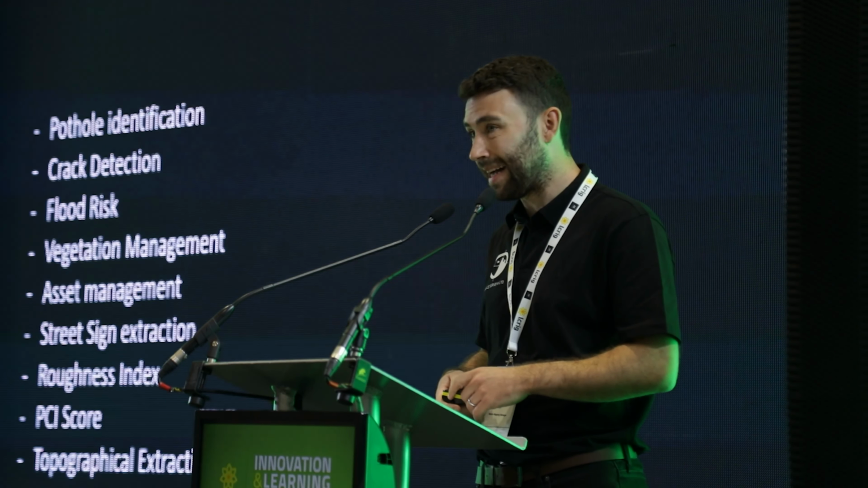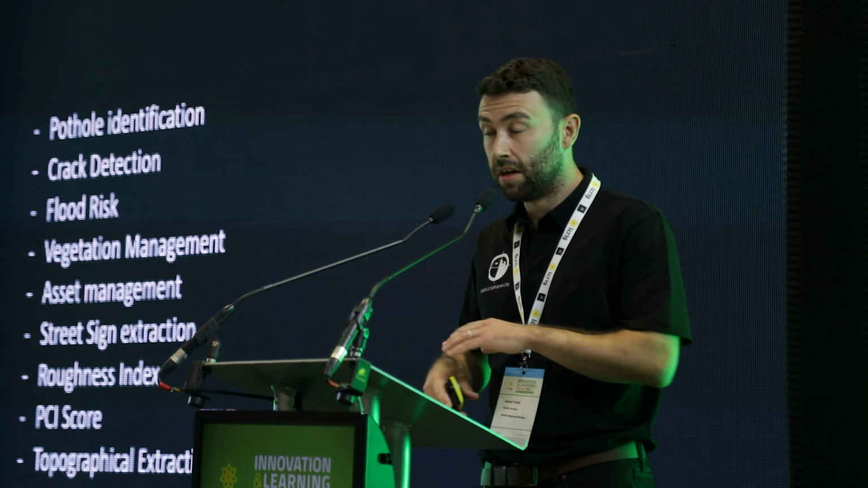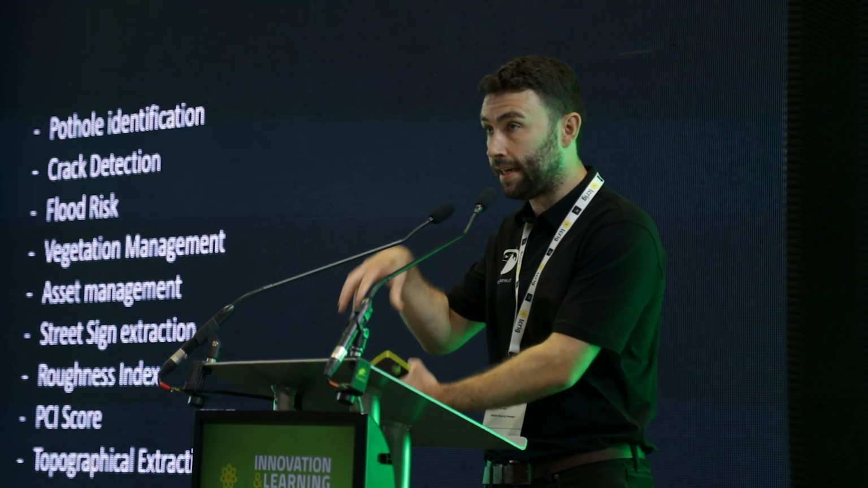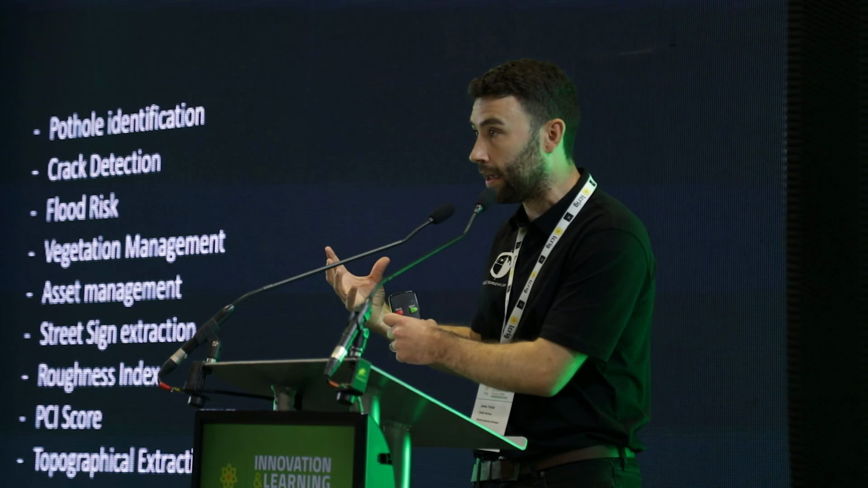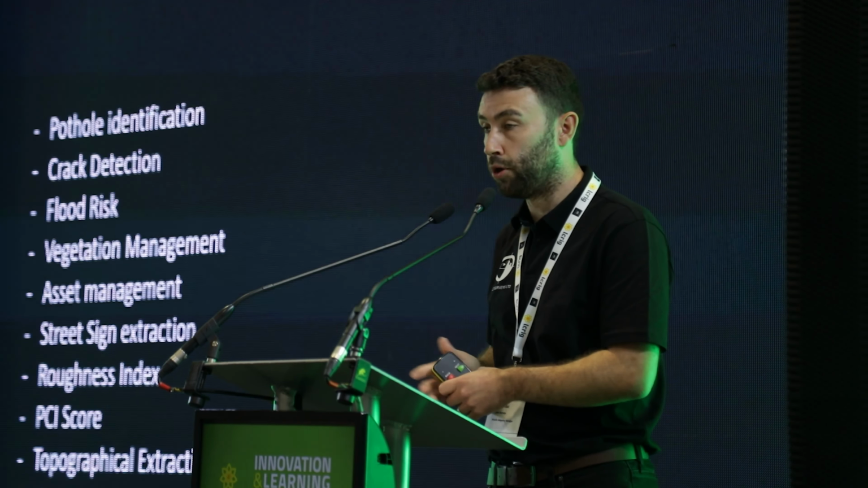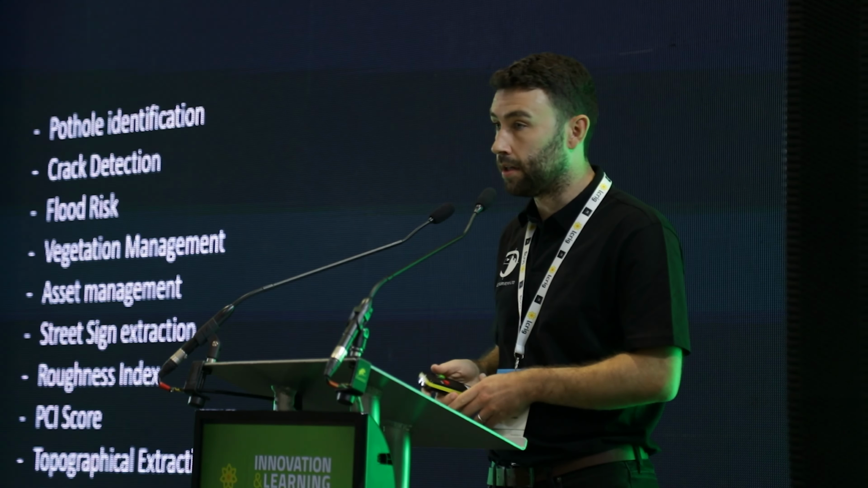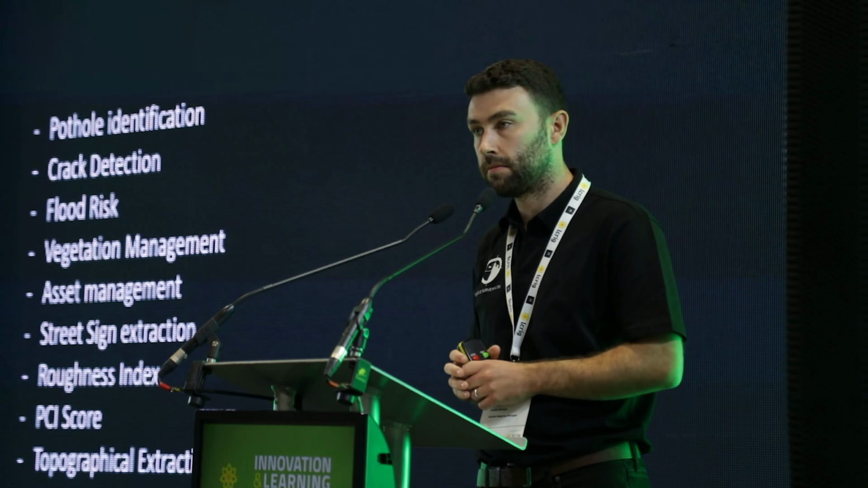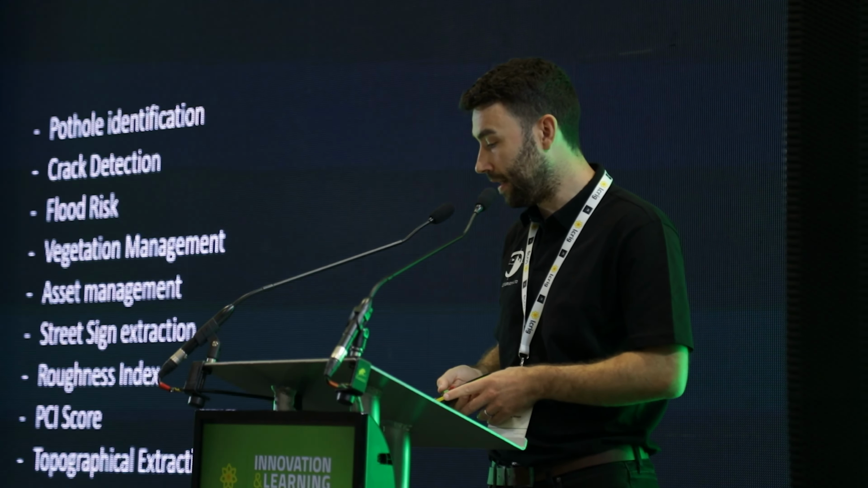Vegetation management, asset management, how many posts, how many signs, how many traffic lights have you got in your authority? Again, very, very simple to extract. Not using AI, but using 3D point cloud. We know the shape of a lamppost, we know the shape of a traffic light. We can just run a very simple extraction and put it in a CSV file, shapefile, however you want it. Street sign extraction. We can take your street signs and digitally extract all the text. Put it into a CSV or however you need it.